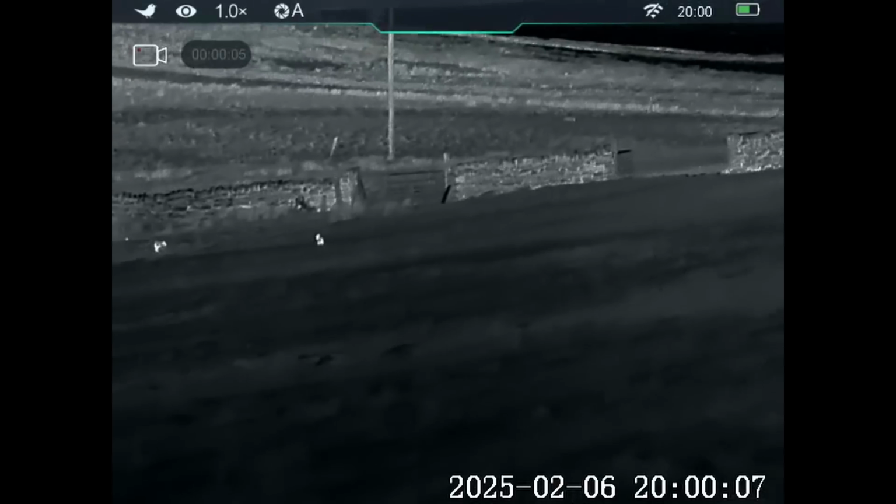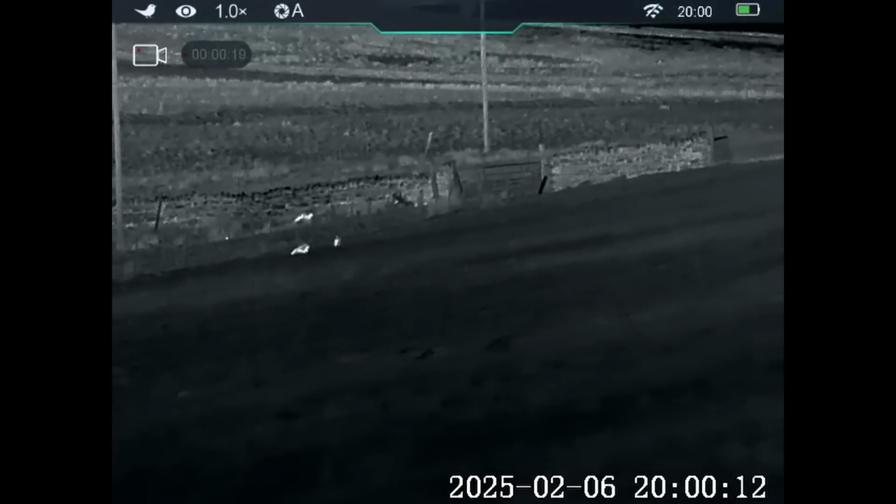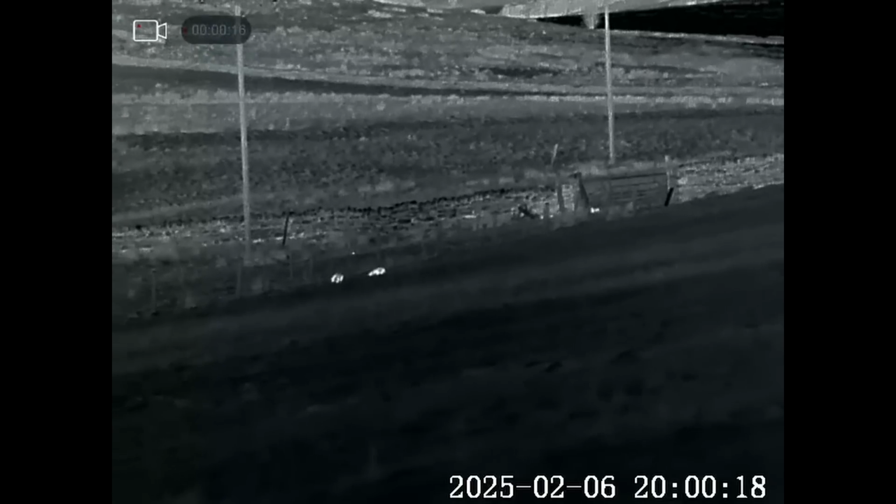Well, I wasn't expecting a Chinook helicopter to come overhead. Thought we were getting invaded for a moment there. Plenty of hares running around tonight, which is always nice to see. I love watching them through the thermal.